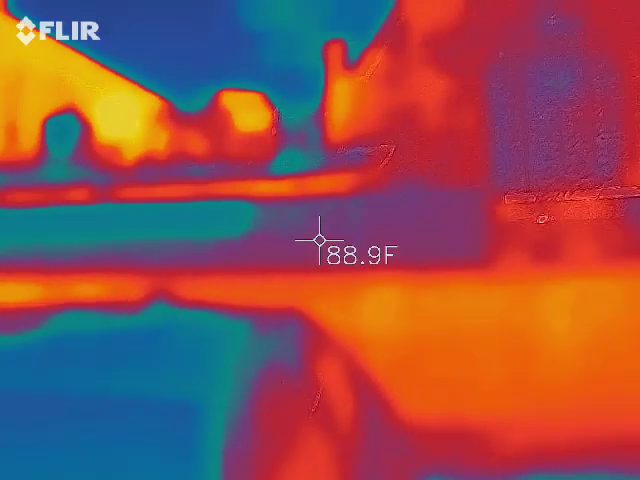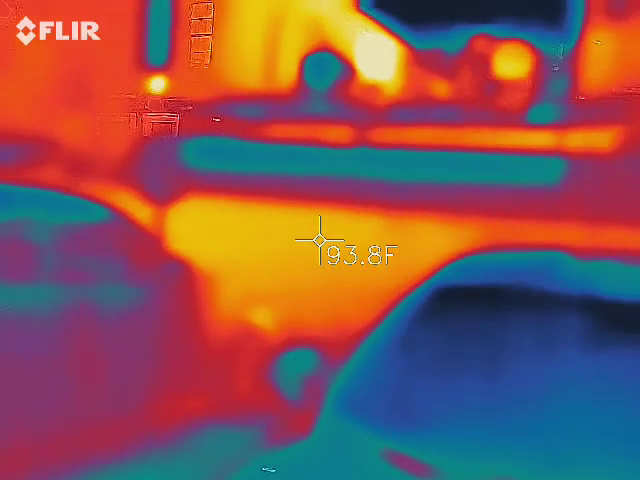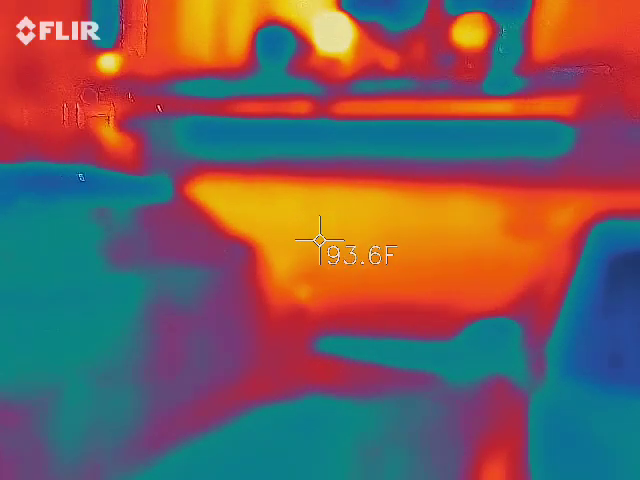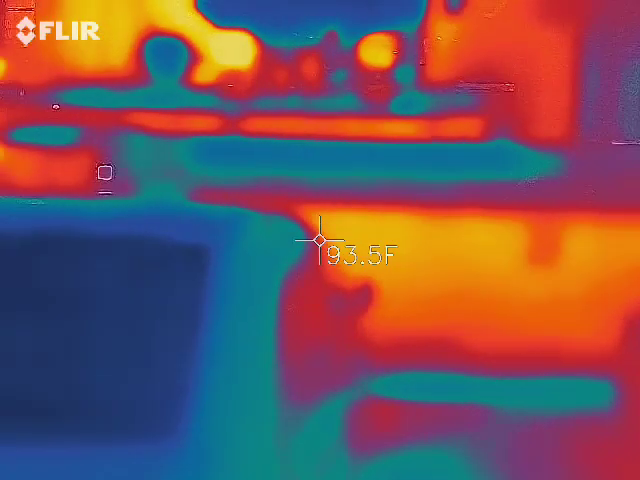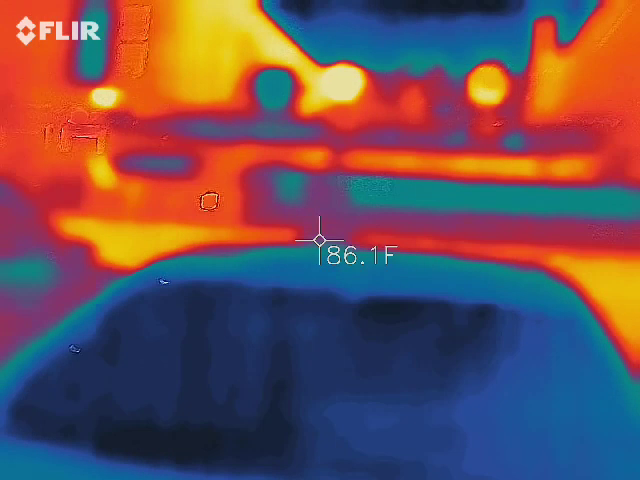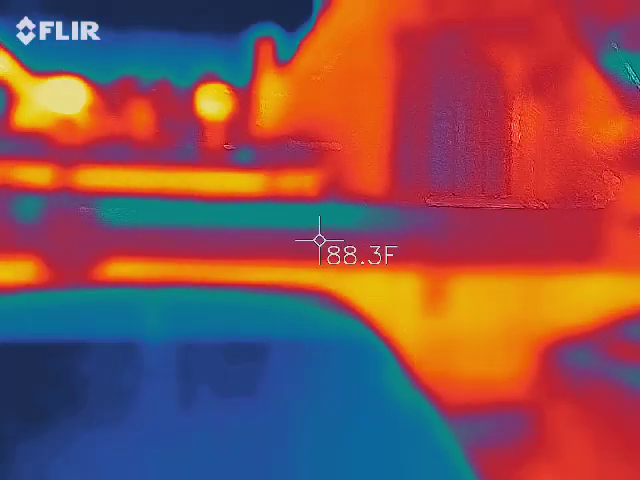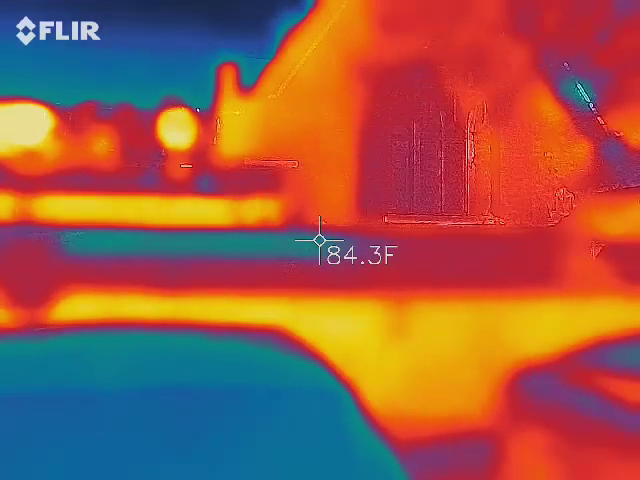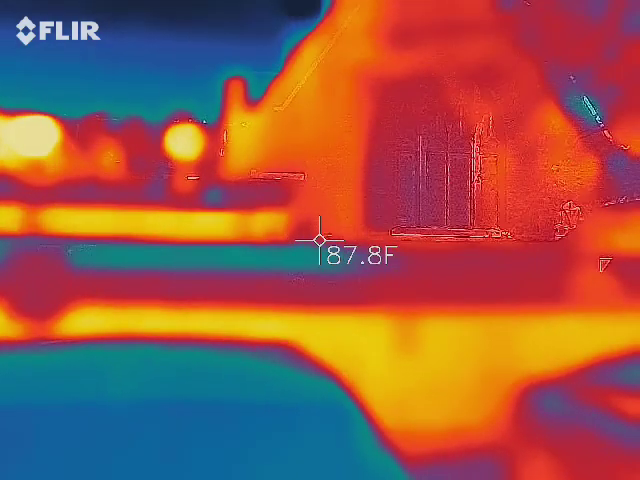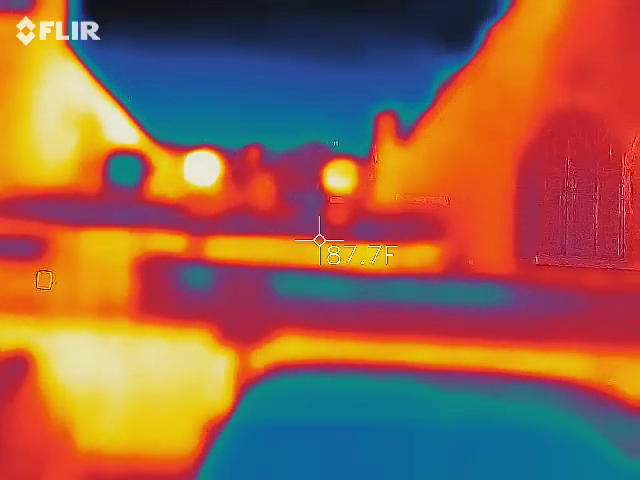Yeah. We want lower temperatures, like 5 degrees lower. Oh, this is 81. I heard the cars though. I think where I'm feeling the lower temperatures is the cars. I got 85, 84 right here. Yeah, I got like 83, 84, 85 too, but that's not 5 less.